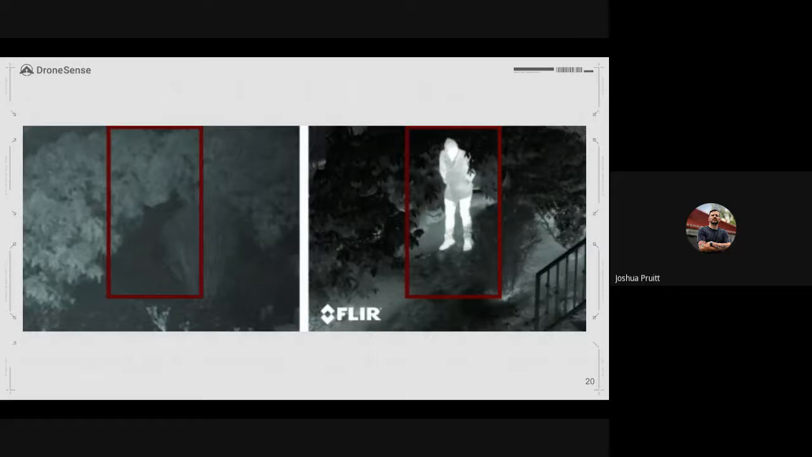So what I've seen a lot of times on social media is guys will come on and they'll say, if you just set your isotherms between 80 and 100 degrees and go fly on a cold night, you'll be able to pick humans out no problem because they'll stand out. The problem with that, 80 to 100 degrees is our core temperature. Thermal sensors cannot see through skin.